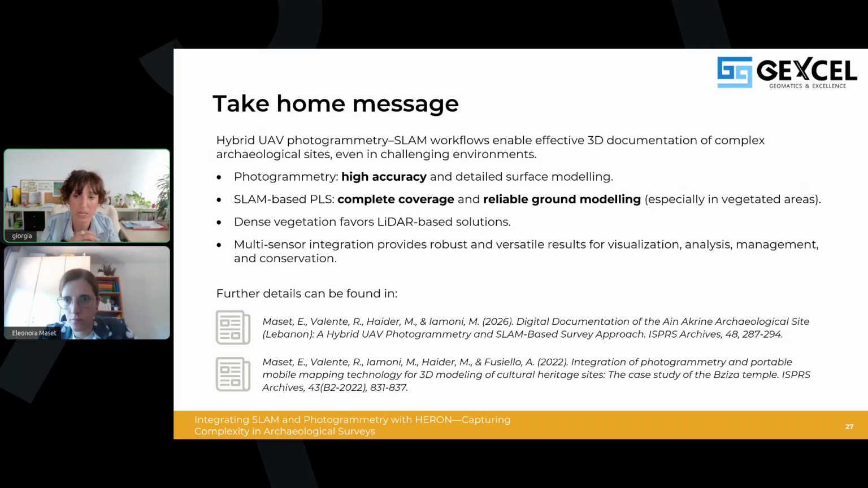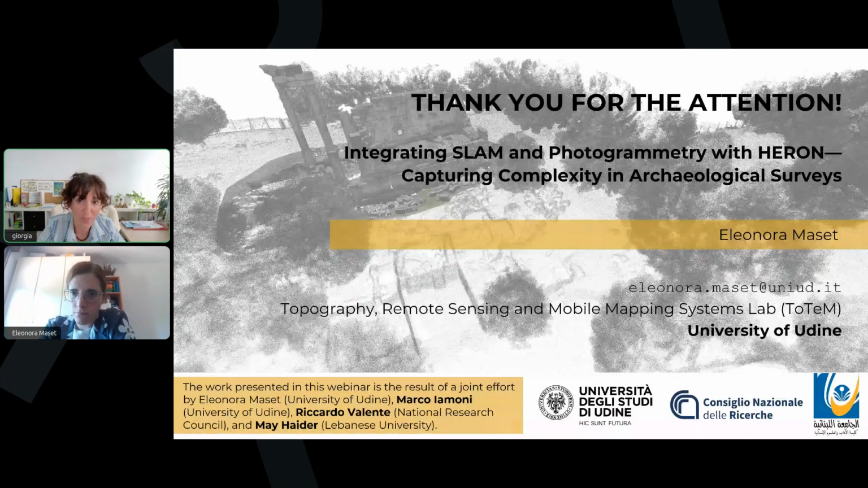pictures, and what else. So really, I think this possibility to integrate different technologies, today we have seen the integration of photogrammetry and SLAM, but just think also about the integration of TLS with SLAM and photogrammetry, is definitely the key point that really makes the difference, especially in this complex case. So I really would like to give a special thank you, Eleonora, for sharing this amazing experience with us.